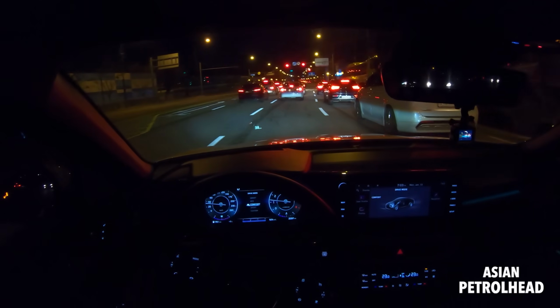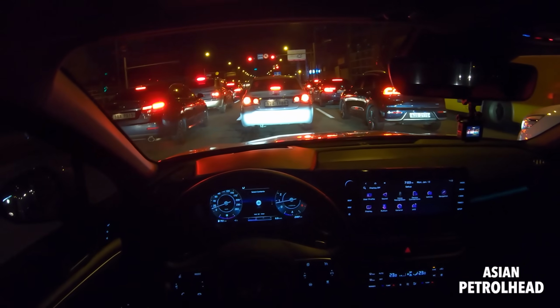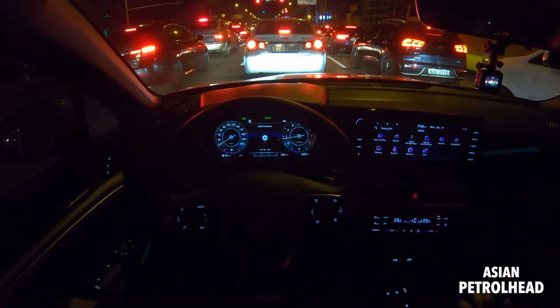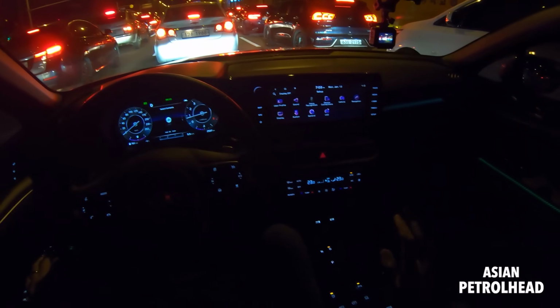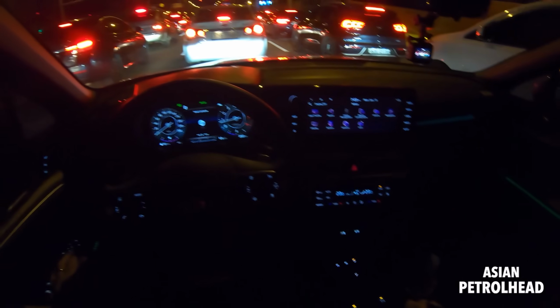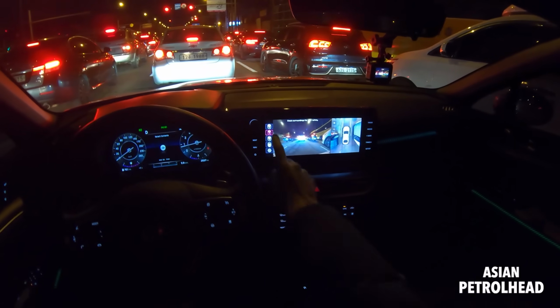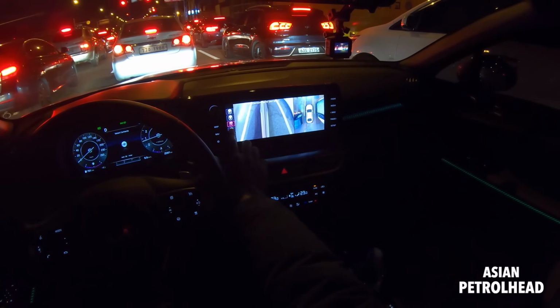I'll show you what the sound generator sounds like, but I just think it's a little bit too much. We have an auto hold up there, so you don't have to keep pressing the brakes. That's very nice too. It's got a very nice surround view camera system.